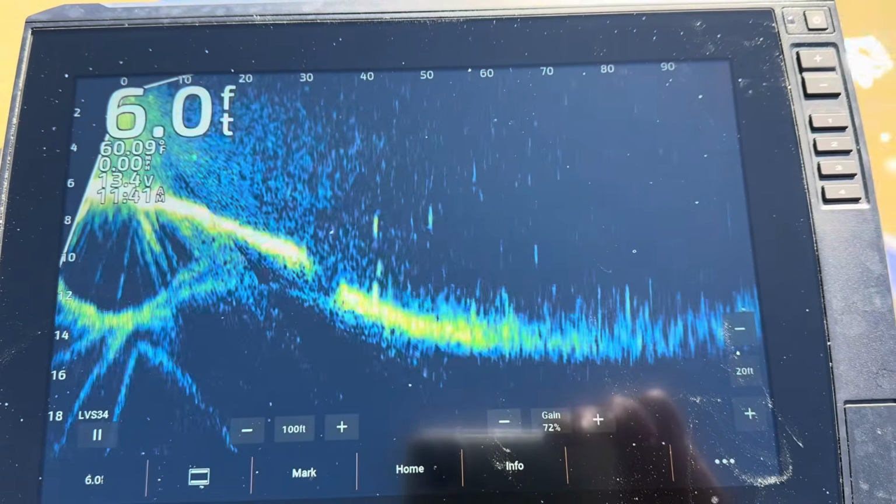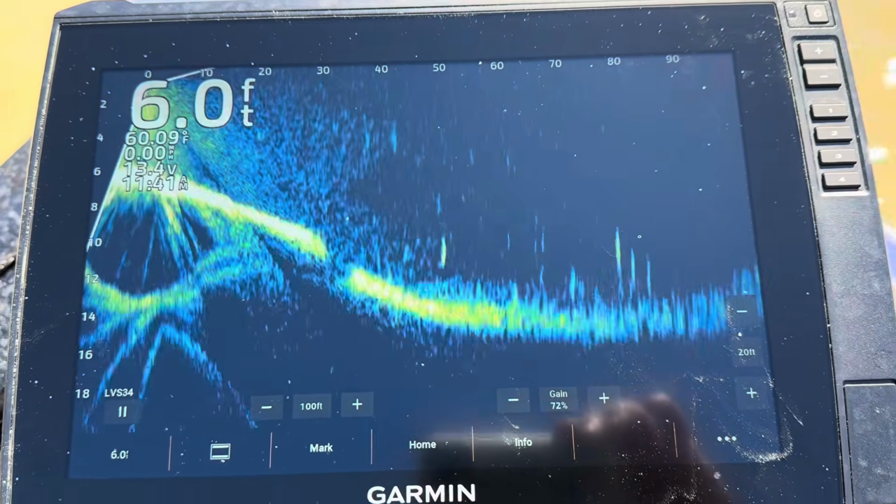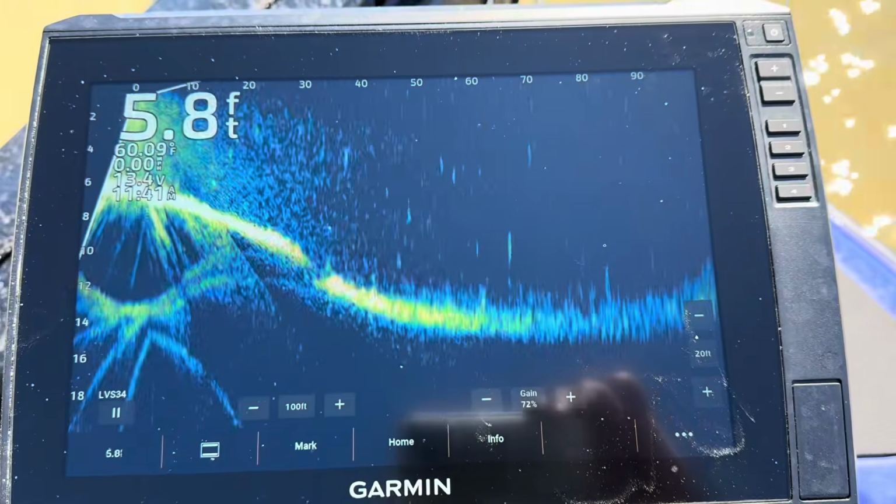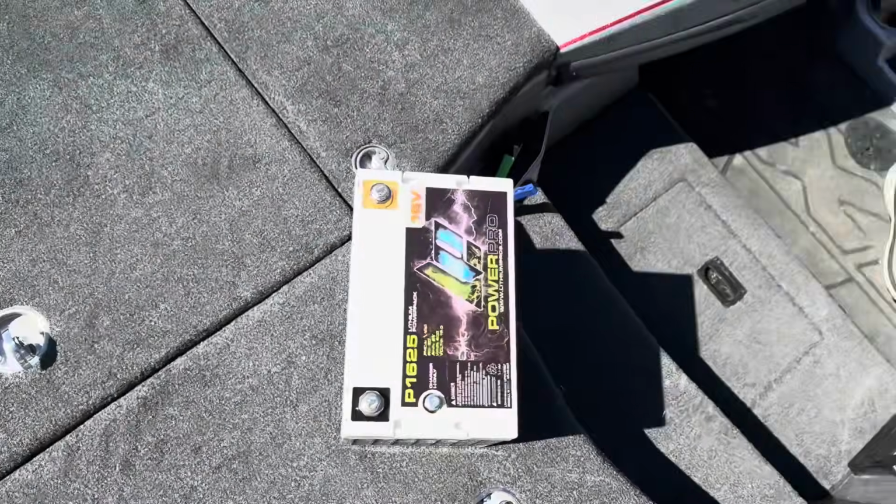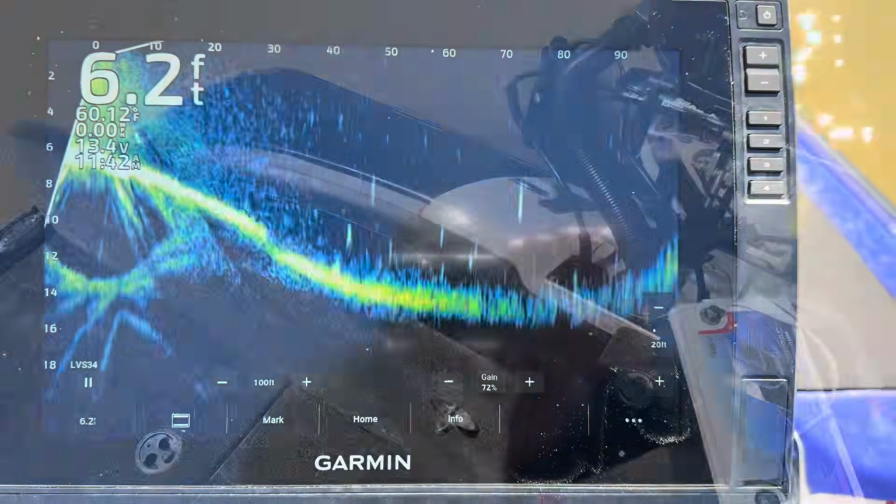So, got the same voltage, got 13.4, 13.5 volts. This is clean directly from an individual battery. So I don't know. The next test point is going to be 16 volt. So we're about to put 16 volt on there and see if it makes any difference. Let's do test point number 3.